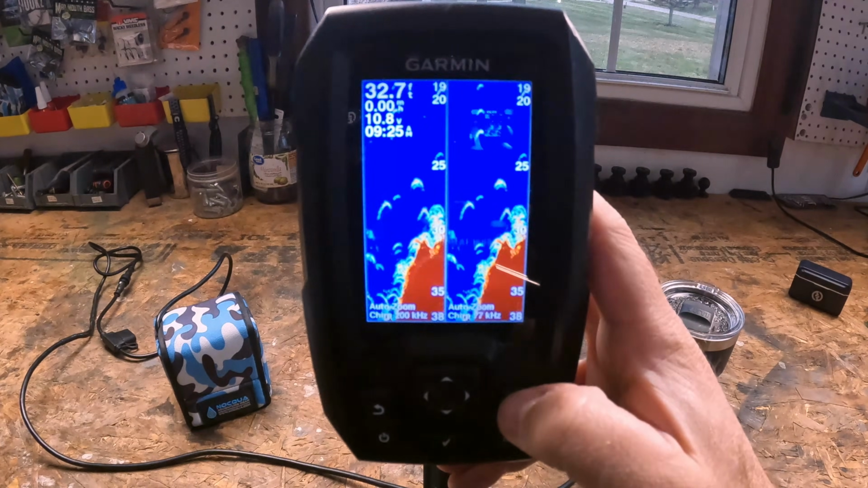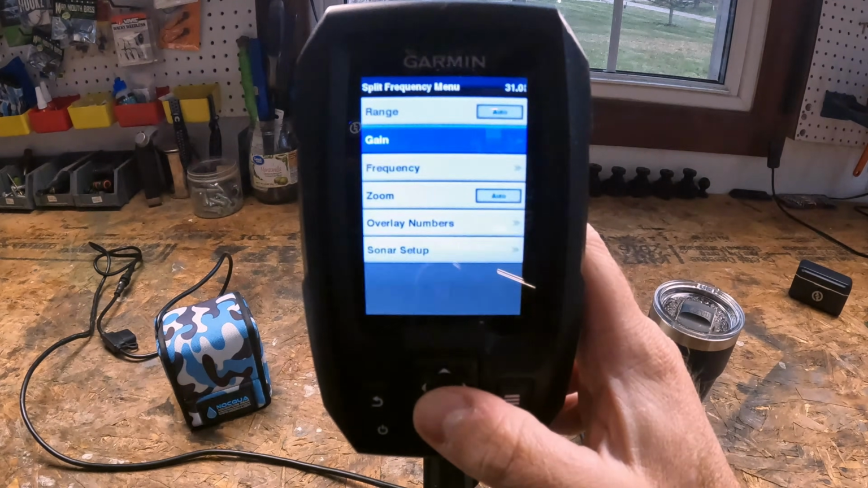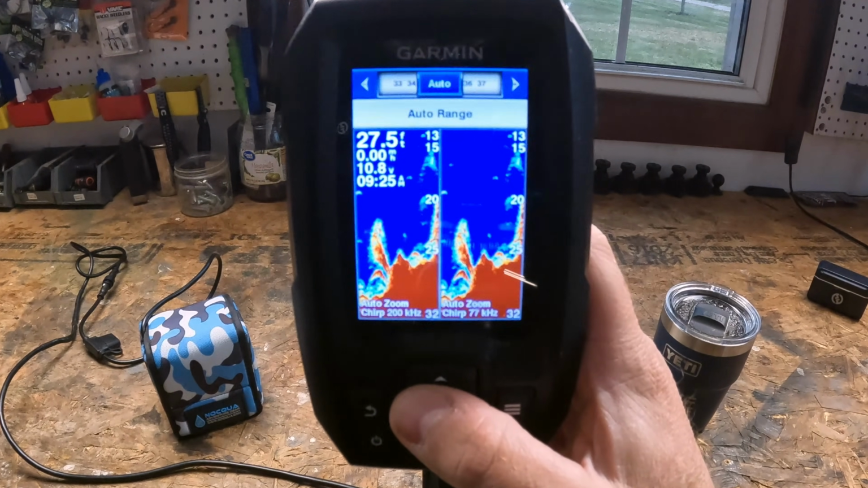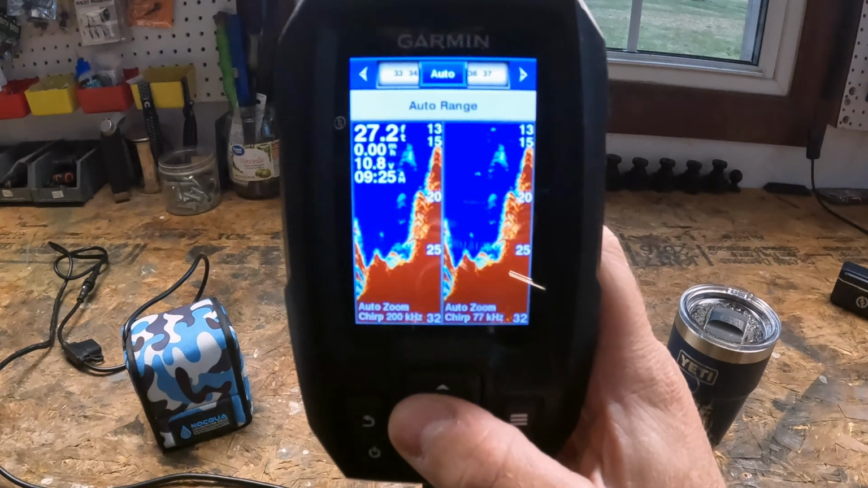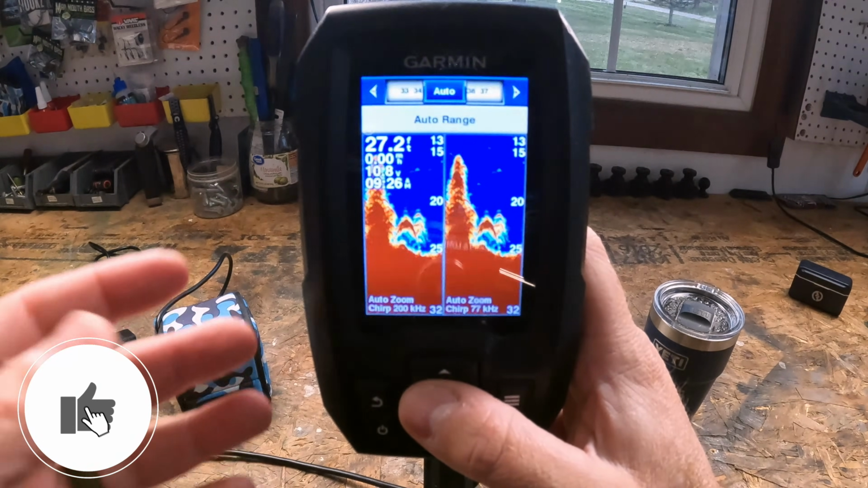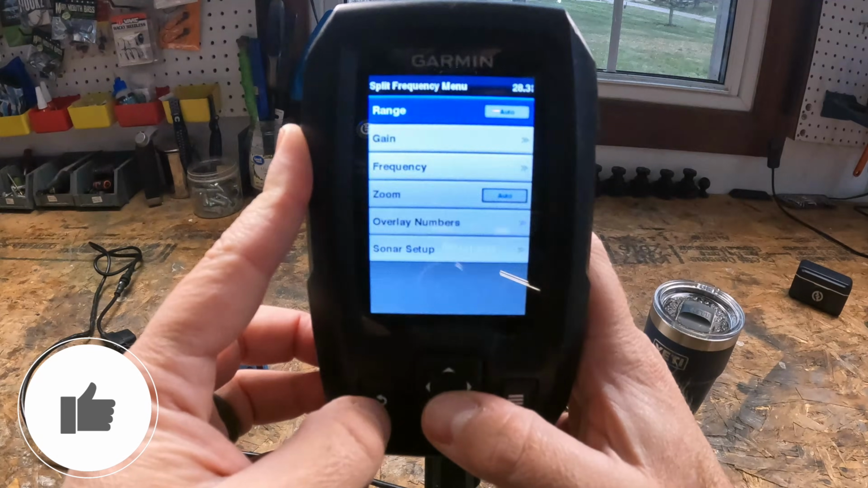So now let's go into the settings. There are a lot of other options in here. You have the range settings up here, and of course, it gives you auto or manual. To be honest with you, I never change this off of auto. It's great 95% of the time, and it sets the depth for you. So I wouldn't mess around with this too much.